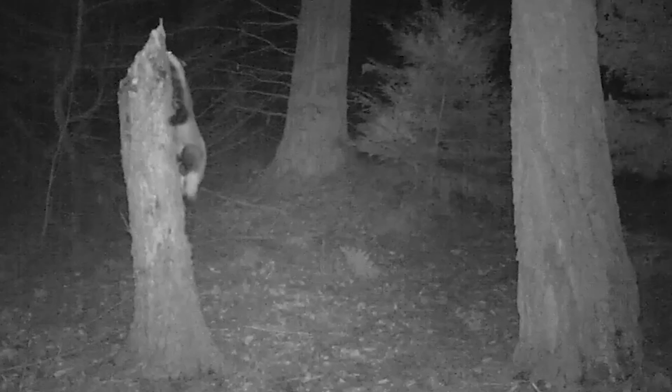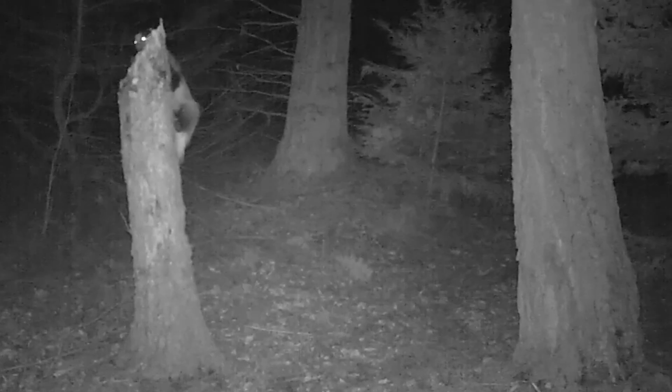But it's not just the pine martens that the Gloucestershire Wildlife Trust team have caught climbing trees. I absolutely love this shot. Have a look at this badger. I think he's forgotten that he's meant to be fossorial, not arboreal.